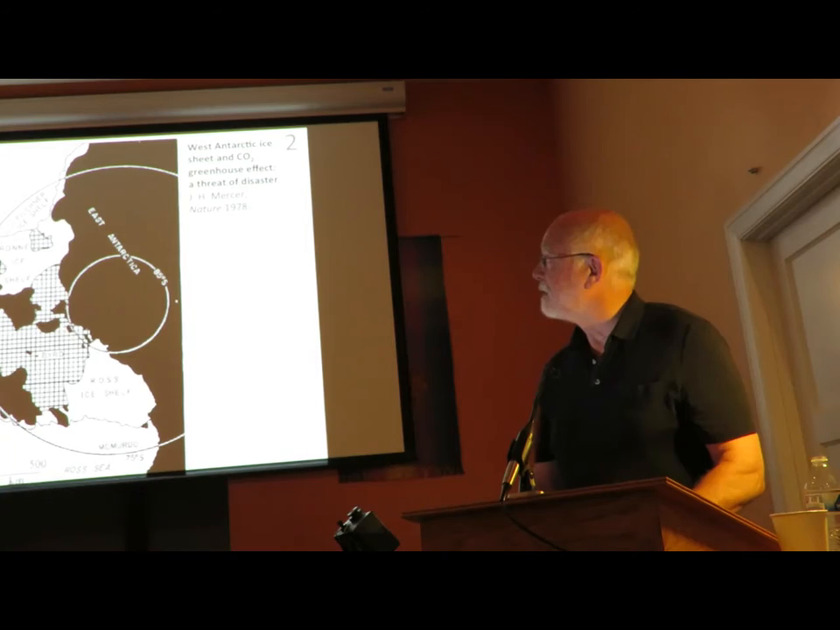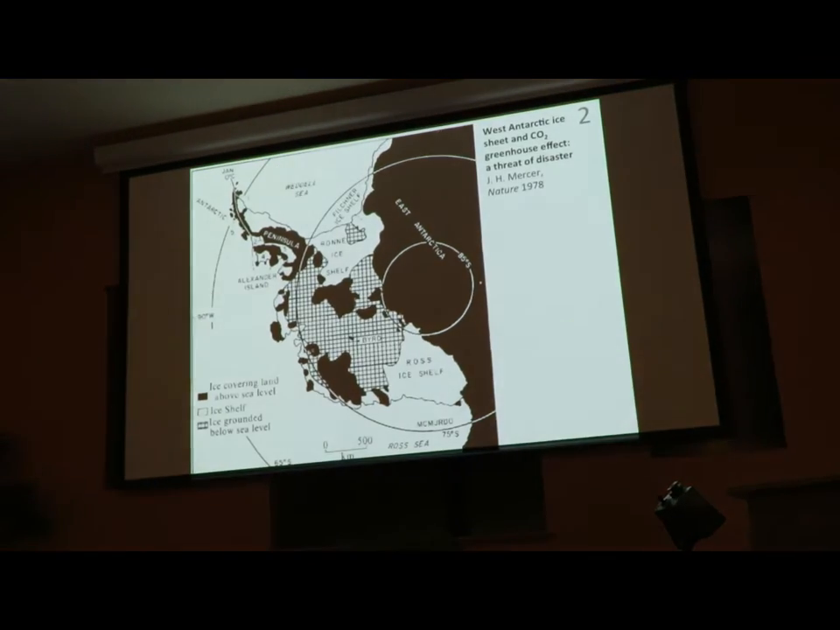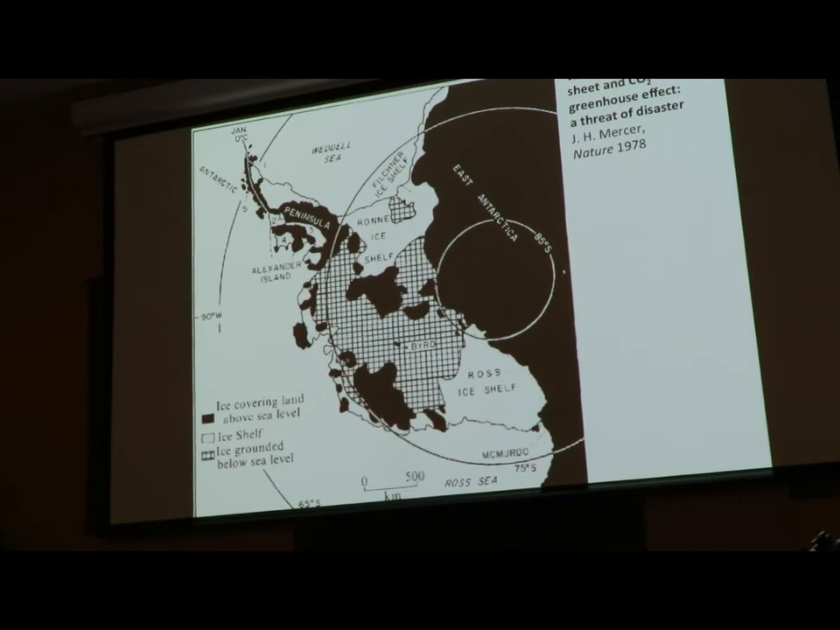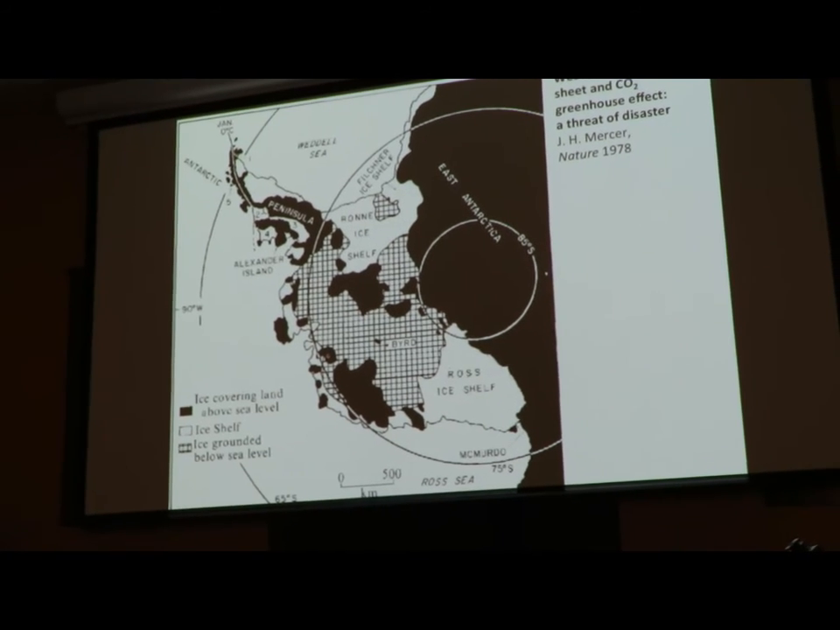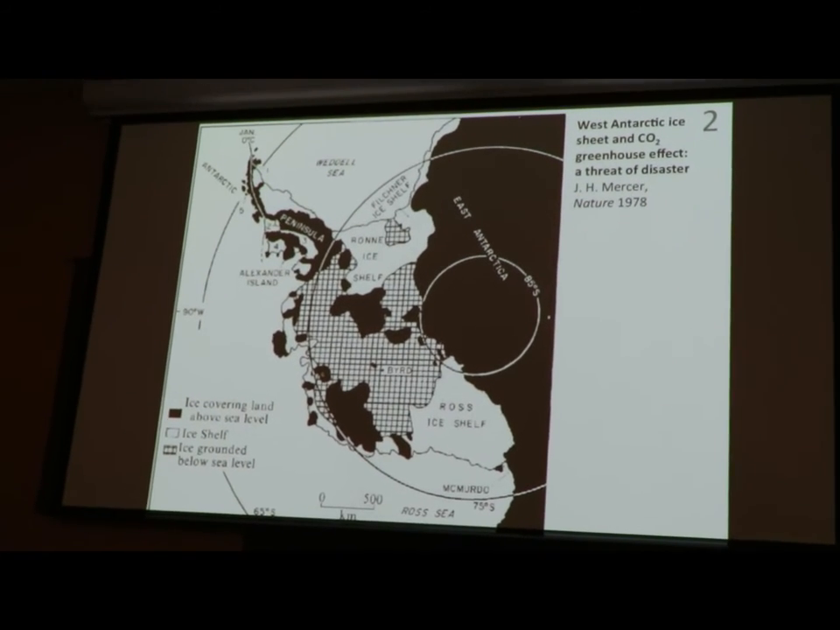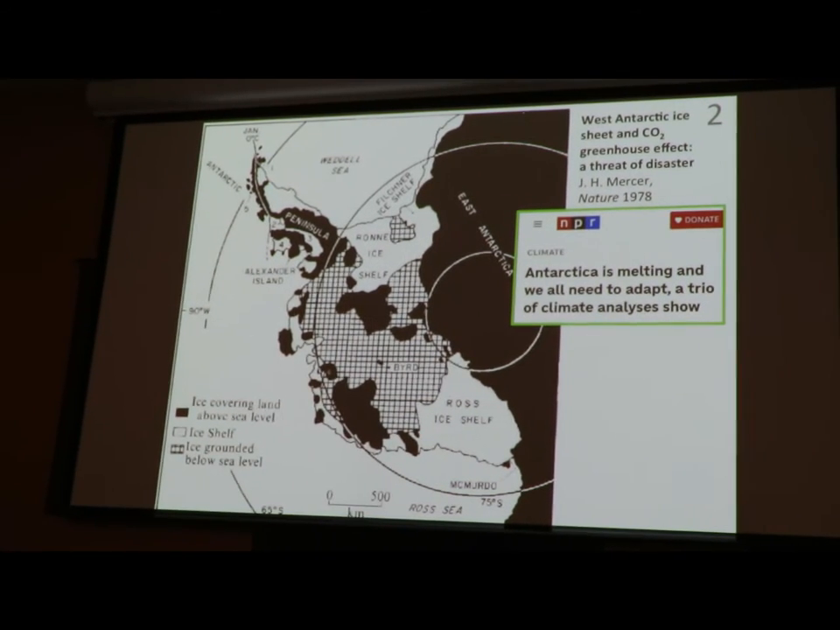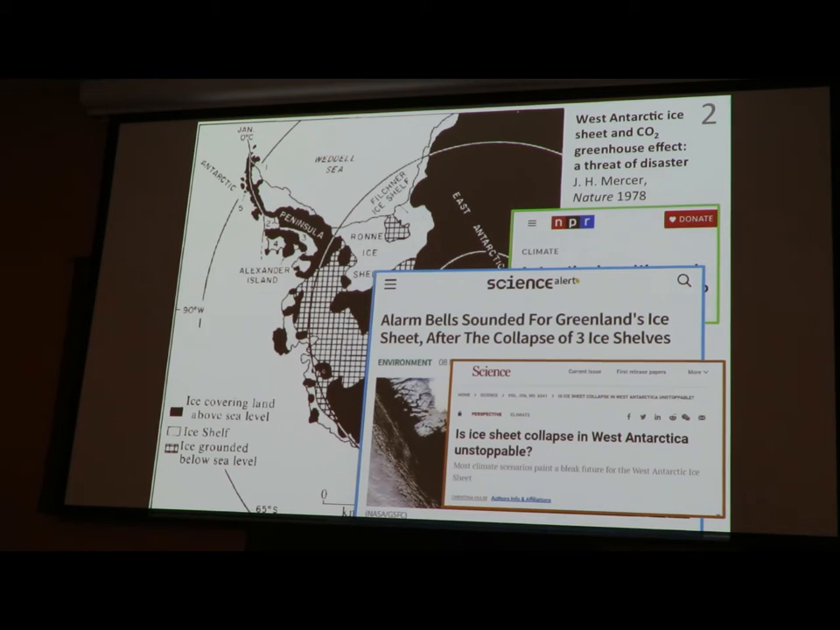For context, it's worth pointing out it's been almost 50 years since John Mercer pointed out that our addiction to fossil fuel is filling the atmosphere with more CO2 than it's happy with, and we're on the verge of drowning ourselves by destabilizing the West Antarctic ice sheet. Since then, there's been lots in the popular press. It's been hard to find headlines like this, or this, or this, and a lot of focus, both popular and scientific, on how ice sheets might die.